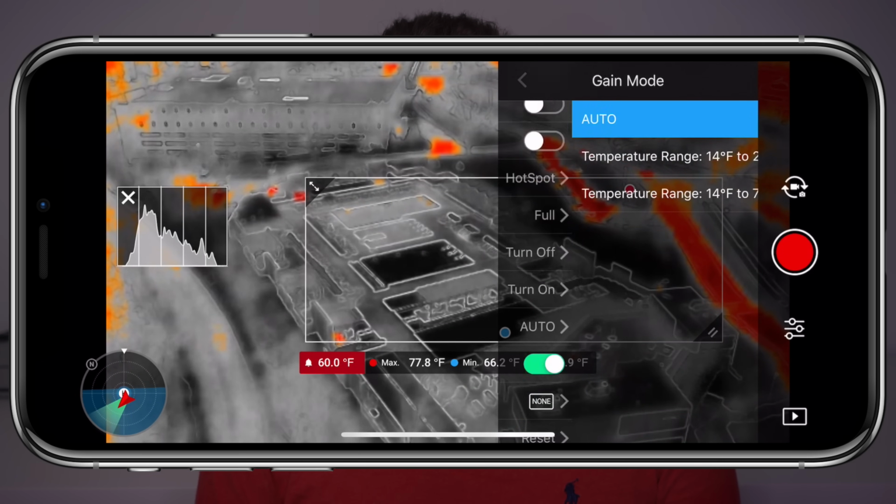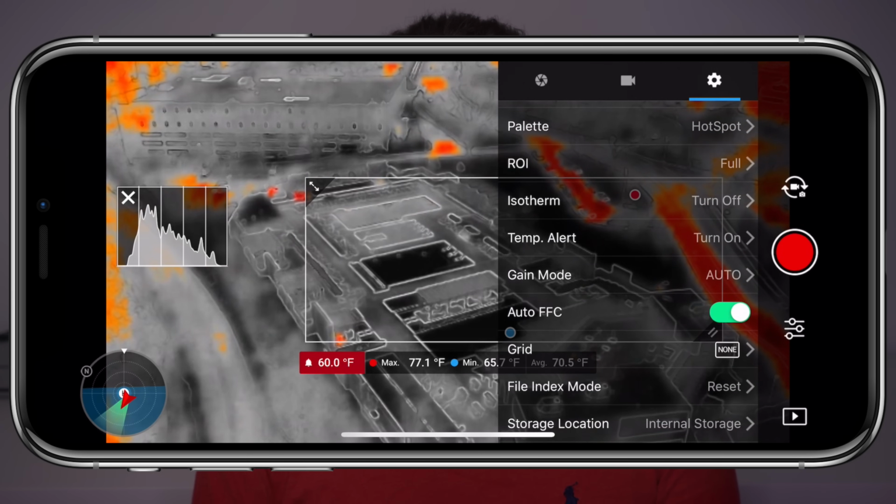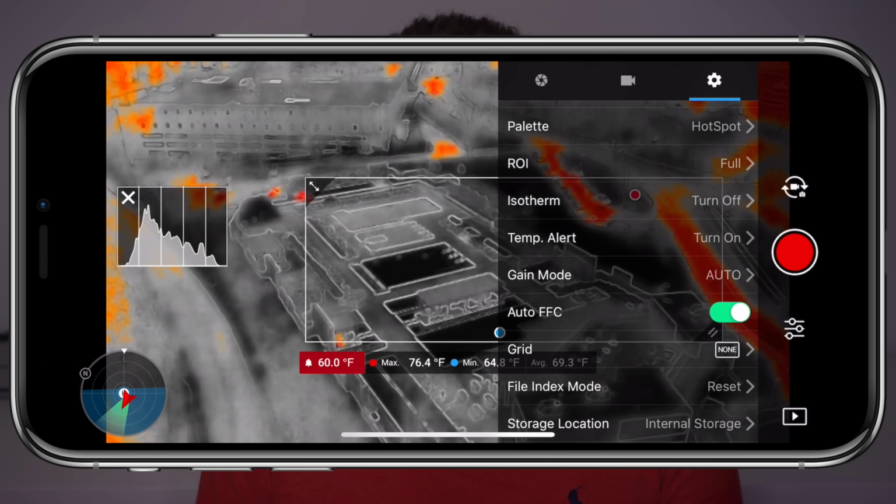The final setting we have here is Auto FFC. So remember, when we had to tap FFC to calibrate it on the home screen, well, with this turned on, it will automatically calibrate the image as you change your frame. I leave this turned on so that I get the best thermal image quality possible without having to remember to always tap on FFC to calibrate it.